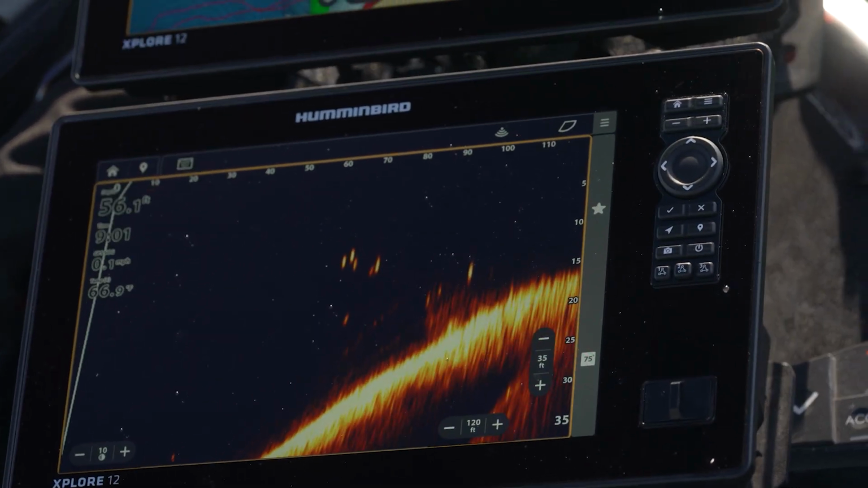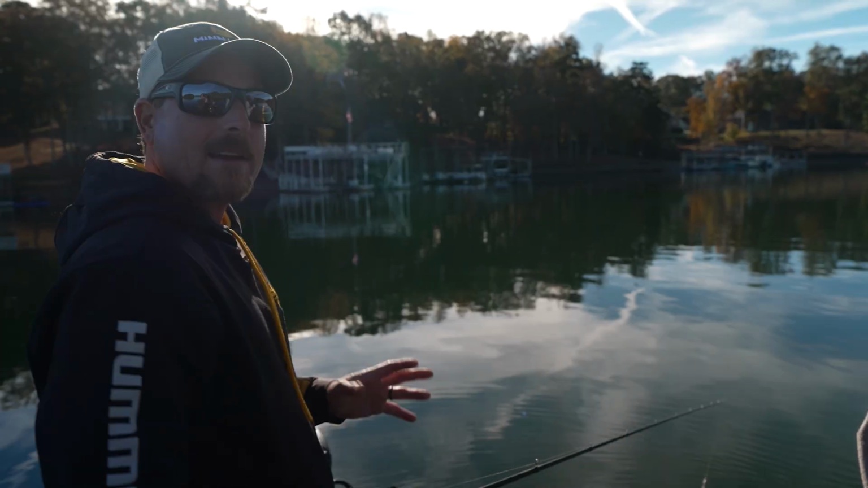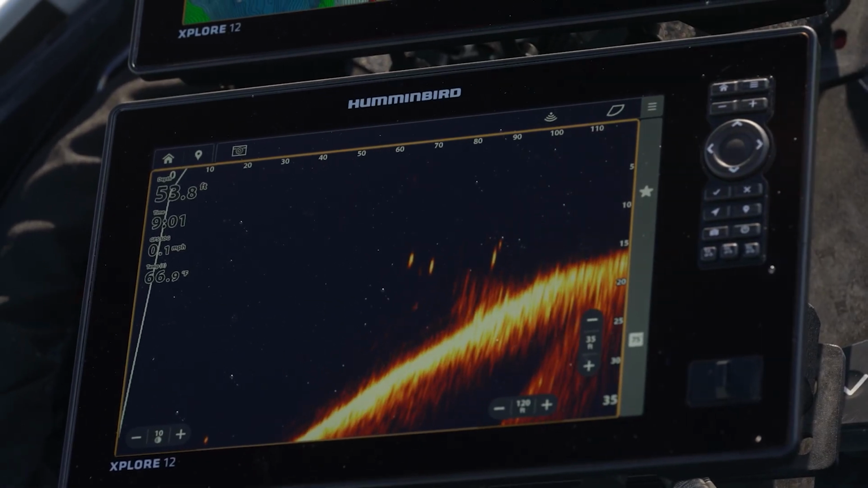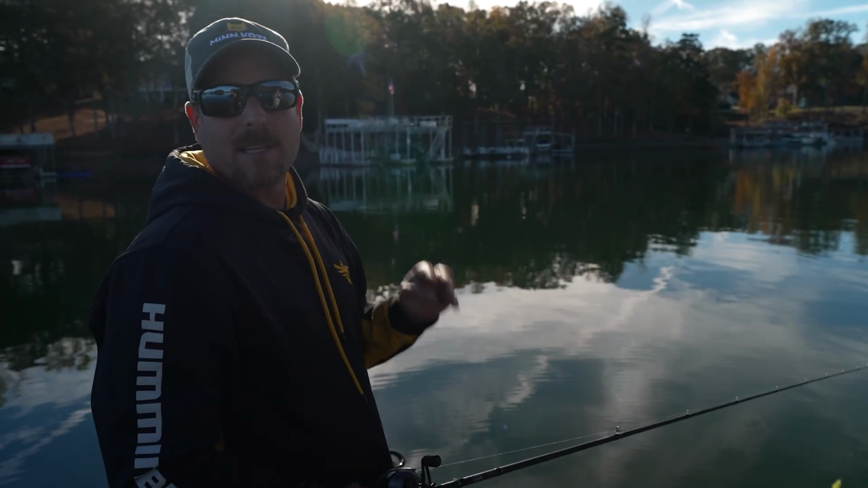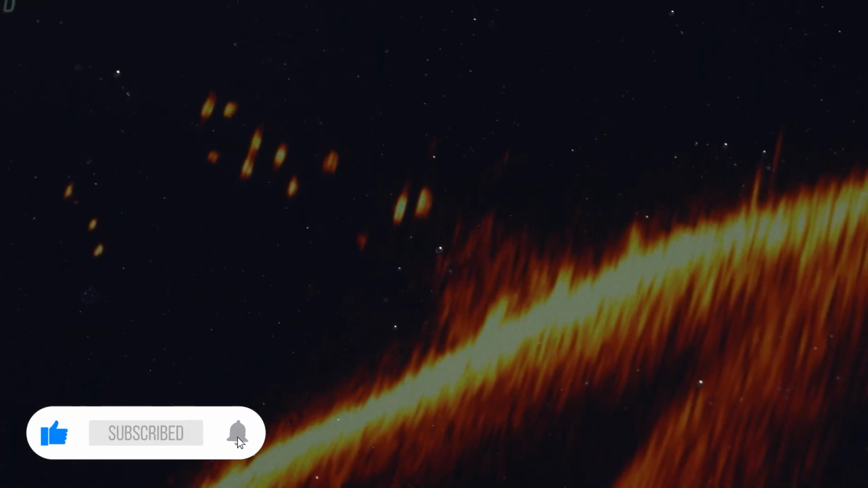So what I'm gonna do is leave this area, troll around, try to find another group of fish, and then let these fish have time to set back up. I want them to get set back up high in the water column where they're in that feeding position, using the element of surprise. These fish already know I'm here now. They've seen my bait, they chased it, but they didn't commit to it. So I'm gonna leave, troll down the bank, come back in 20 or 30 minutes, let those fish set back up in the water column and get them to bite.